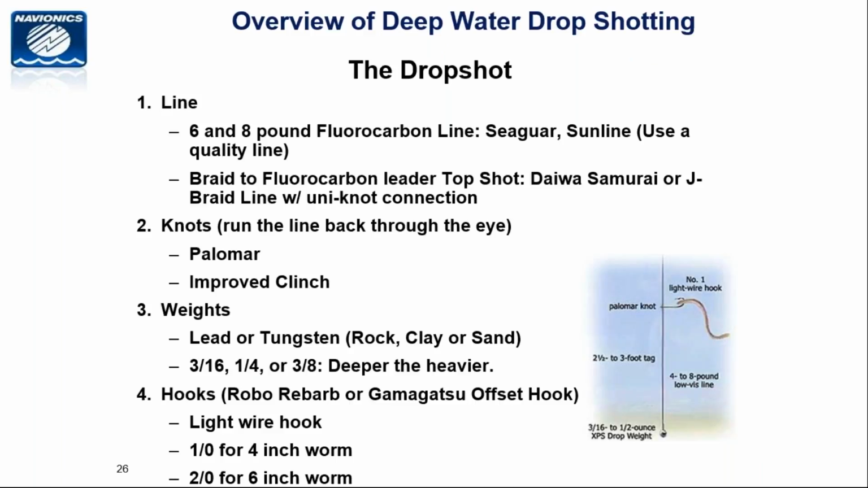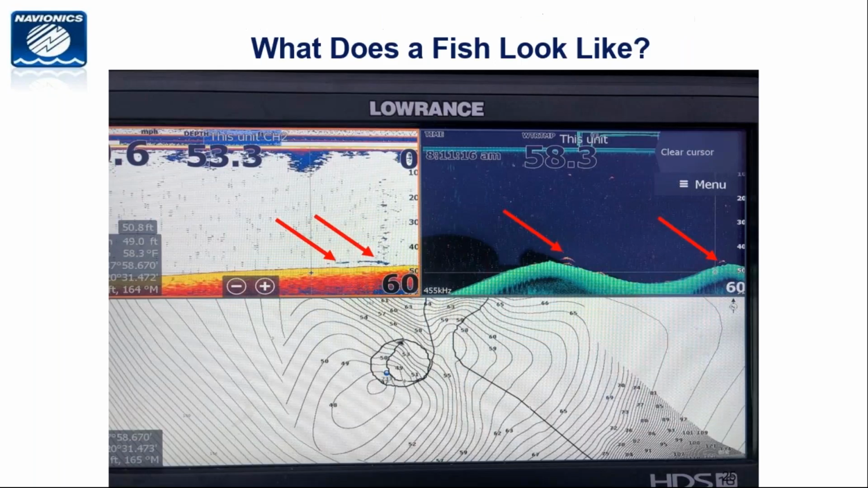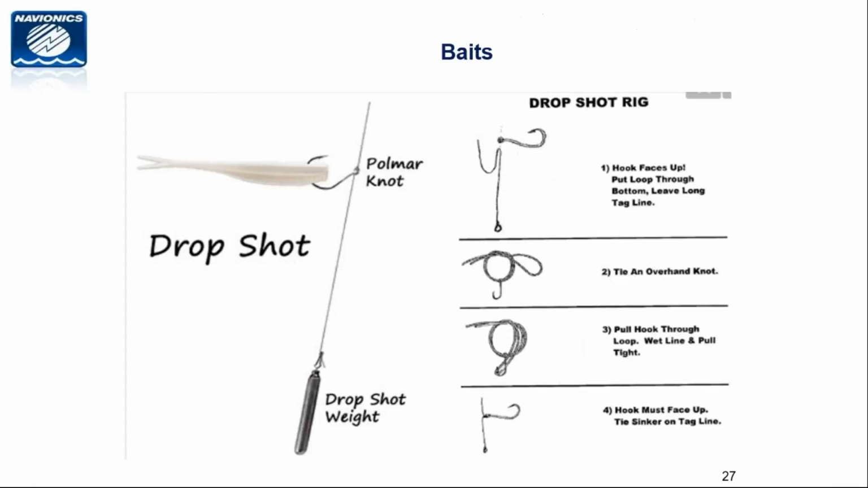We talked about line, again, 6 to 8 pound fluorocarbon. The lighter line is when there's nothing to get broke off. When I'm fishing that deep, I will always use a fluoro top shot. In terms of knot, Palomar or improved clinch. In terms of weights, lead or tungsten. I use Daiwa equipment, but that doesn't mean you have to.